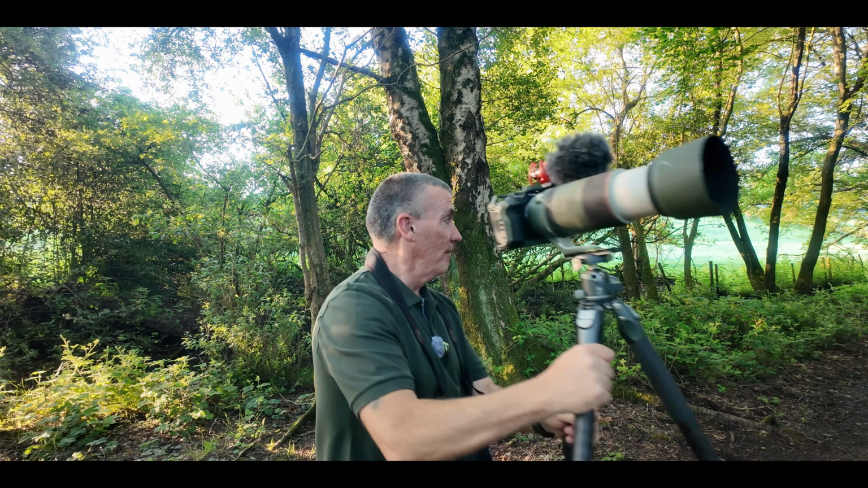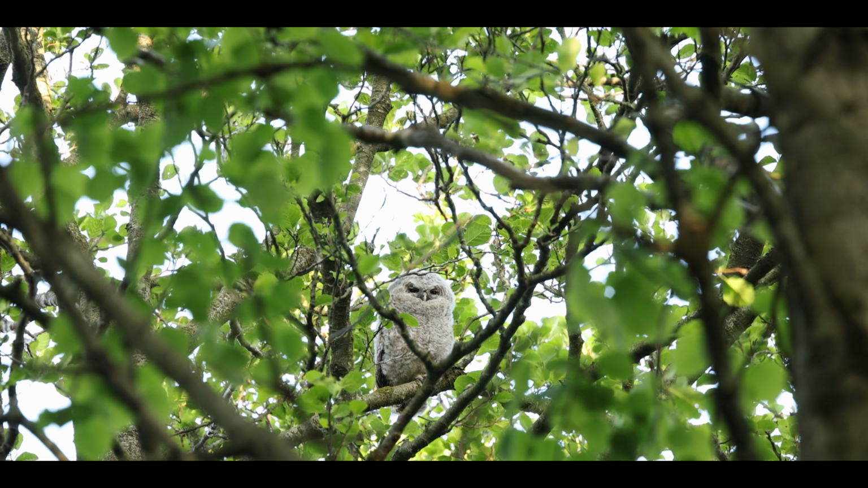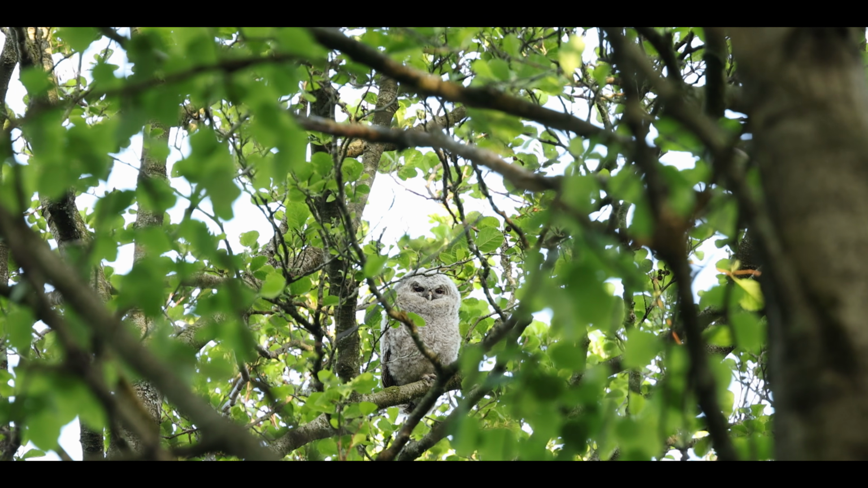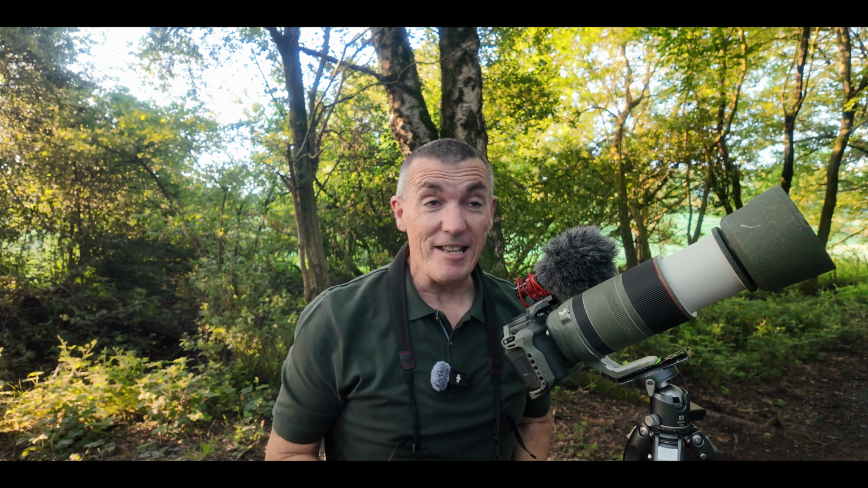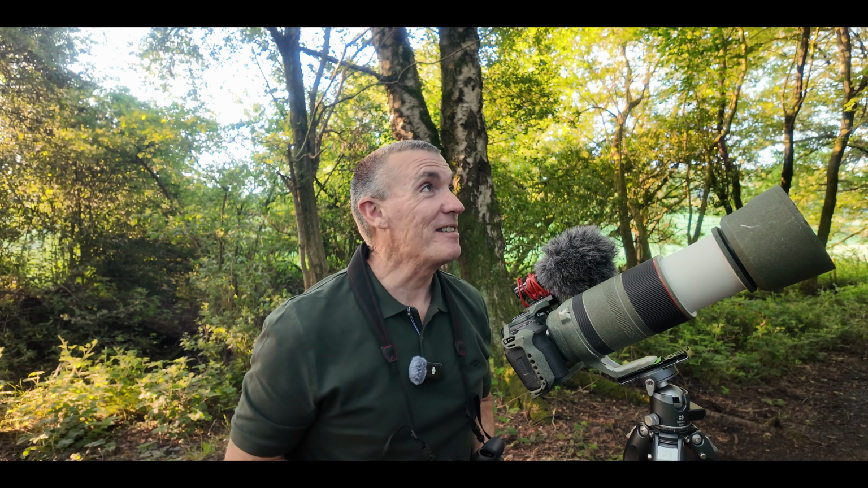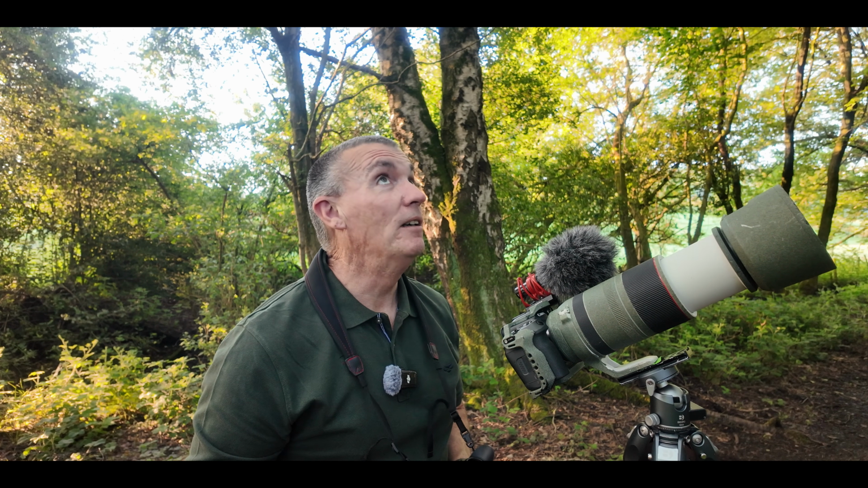And get my camera out to double check. Yes, it is. So I've located the owlet just up in the tree at the back of the woods here. Absolutely fantastic. There is no way I would have been able to see that or even find it without these thermal binoculars, that is for sure.